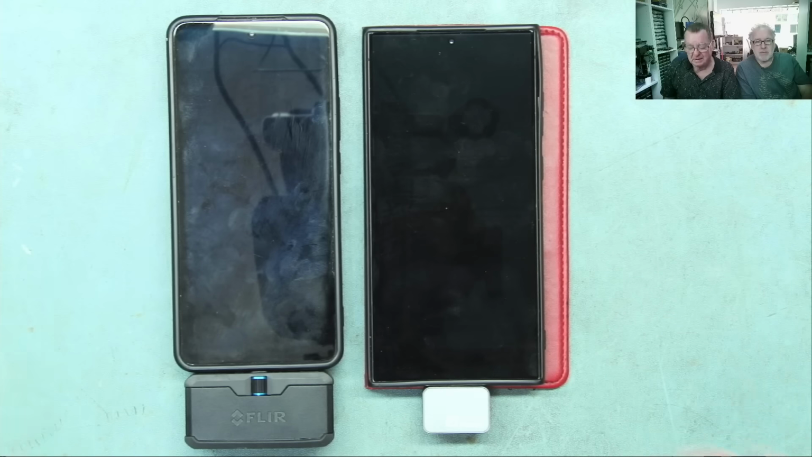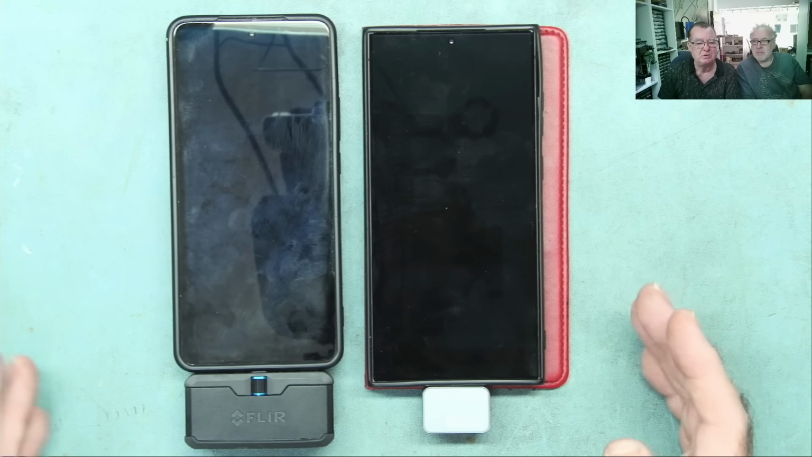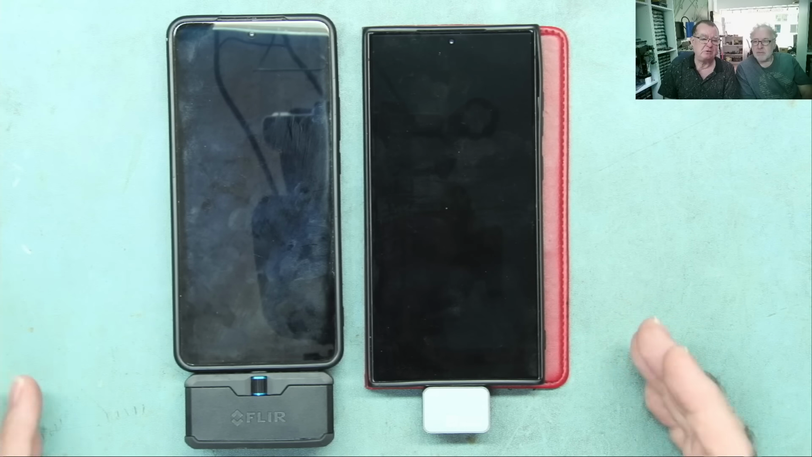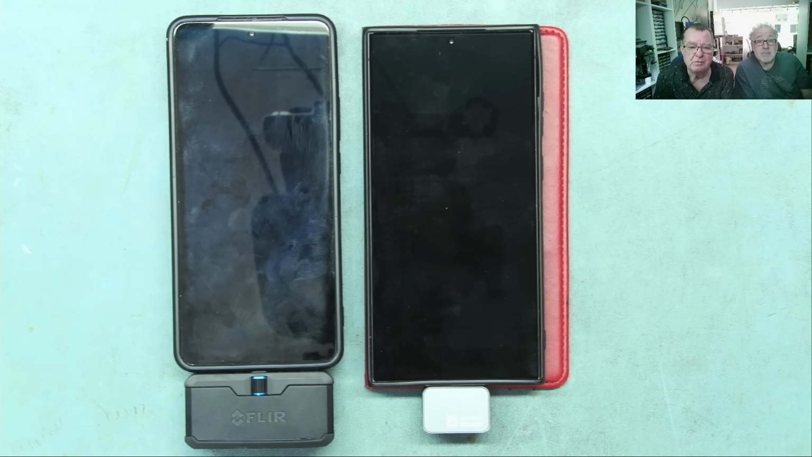Yeah. So again, there are some big differences between these two thermal cameras, and we're not going to say in that respect which is the best. That is up to you guys. Yeah, true. Now let's have a look at something close up. Motherboard from a PC. I'll power it up on the bench and let's see how this works.